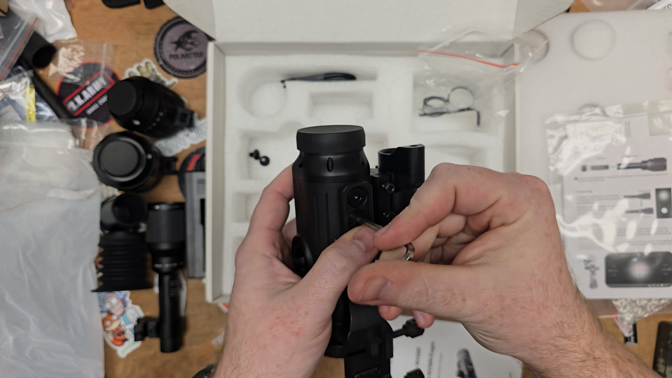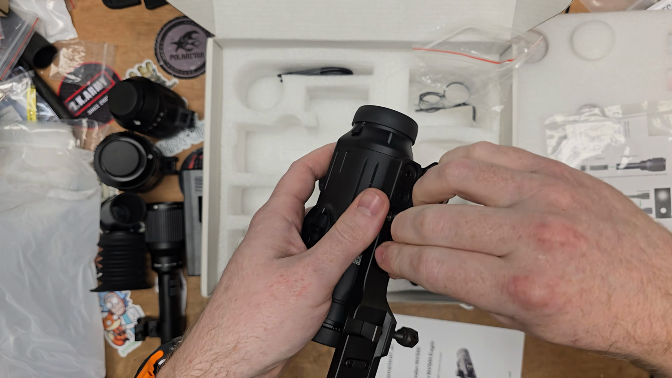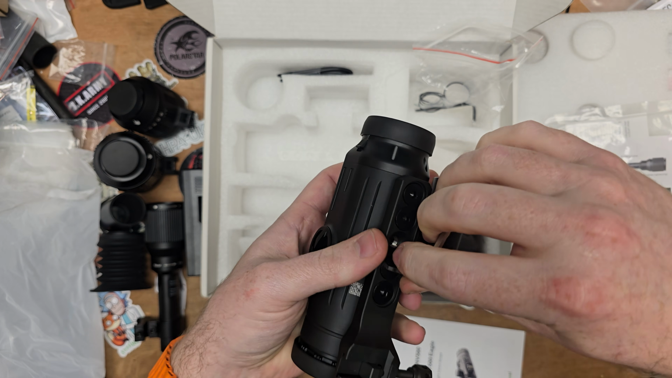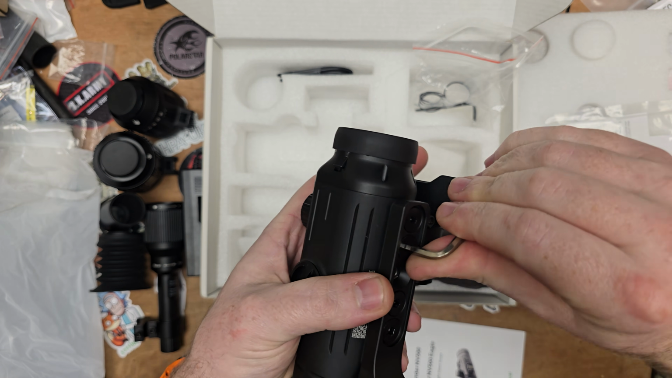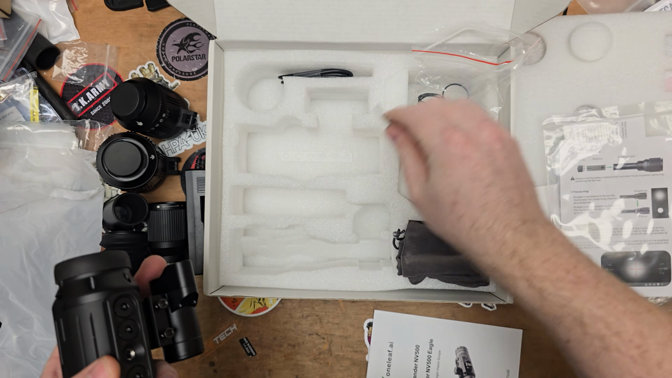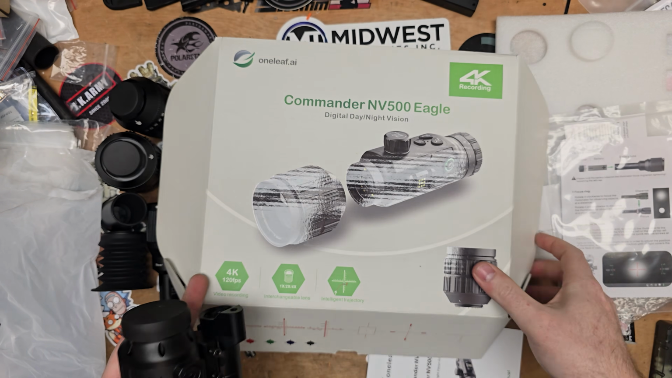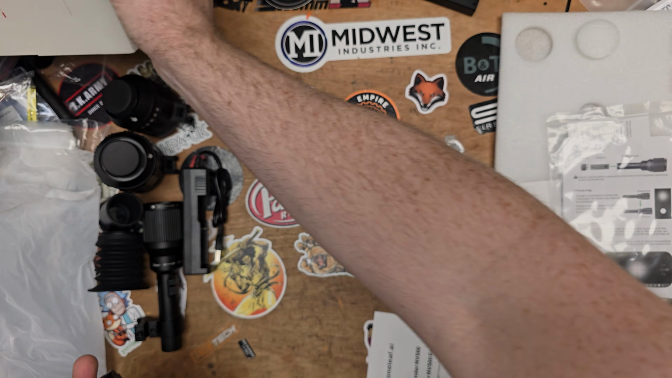Bit odd that, but I suppose at least we've got the 4. Should it come with 5? That is the question. So we can tighten this up to the unit. Pop that in there. We're not missing anything else, are we? No, I don't think so. Okie dokie.